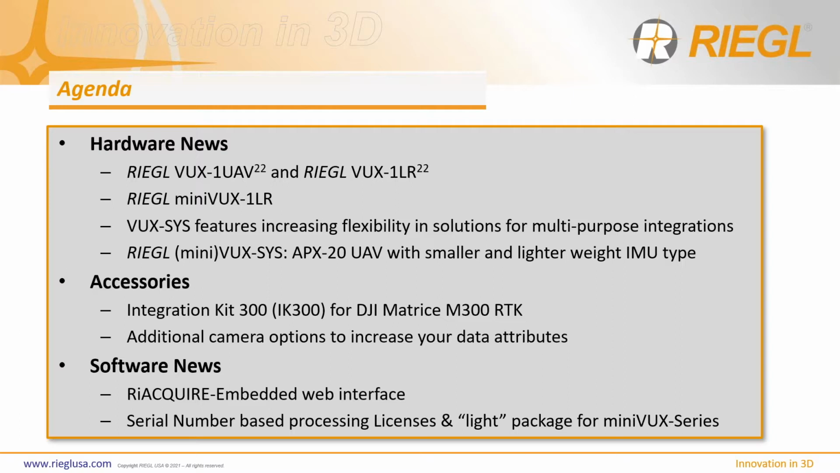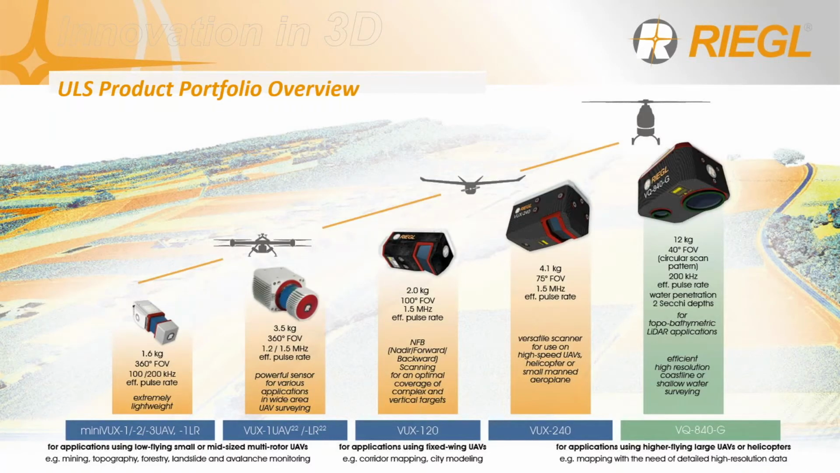Let's first take a look at RIEGL's line of unmanned LiDAR solutions. Starting from left to right, in terms of measurement range, the miniVUX Series 1, 2, and 3 UAV, as well as the new miniVUX-1 LR for long range, is RIEGL's entry level of survey-grade accuracy UAV LiDAR, with several variants to satisfy different operational needs and budgets.